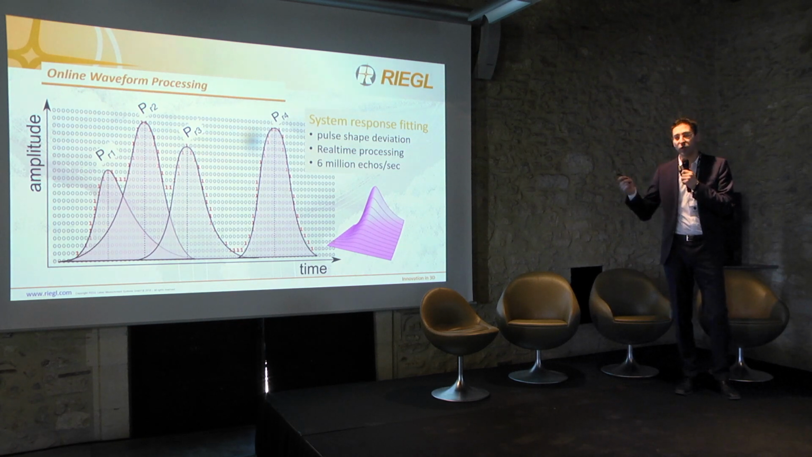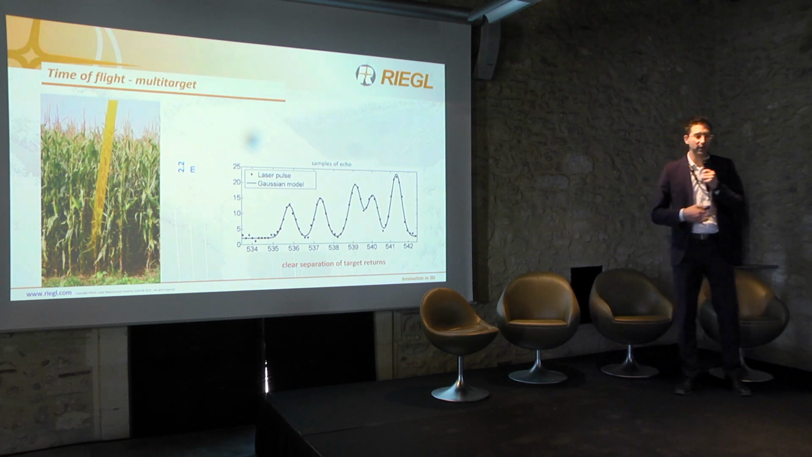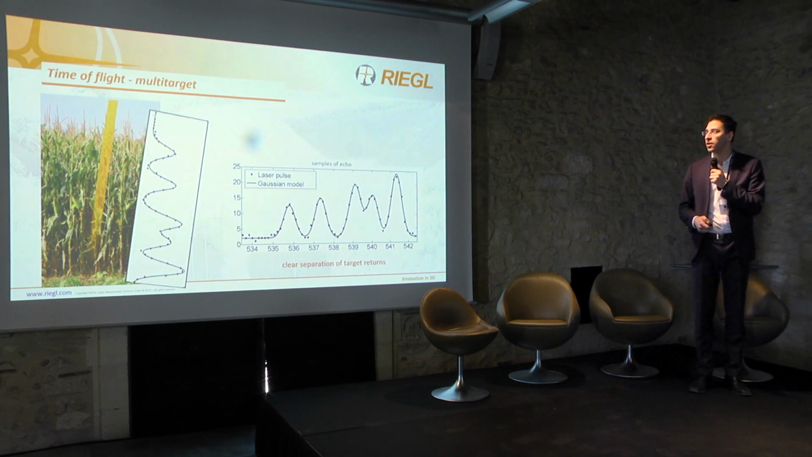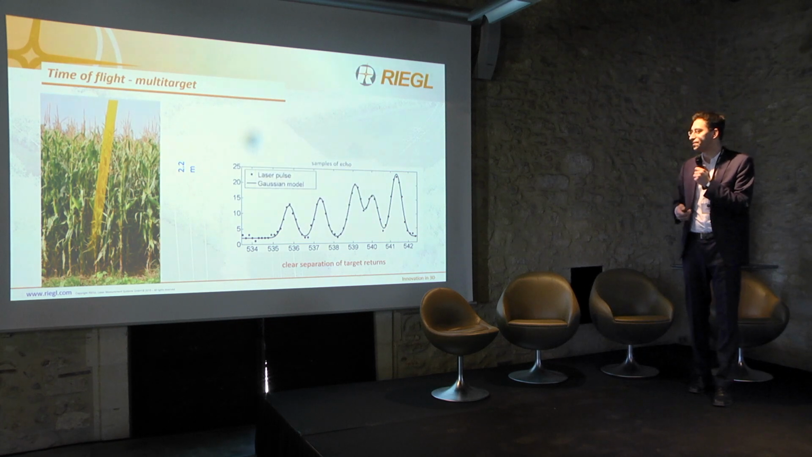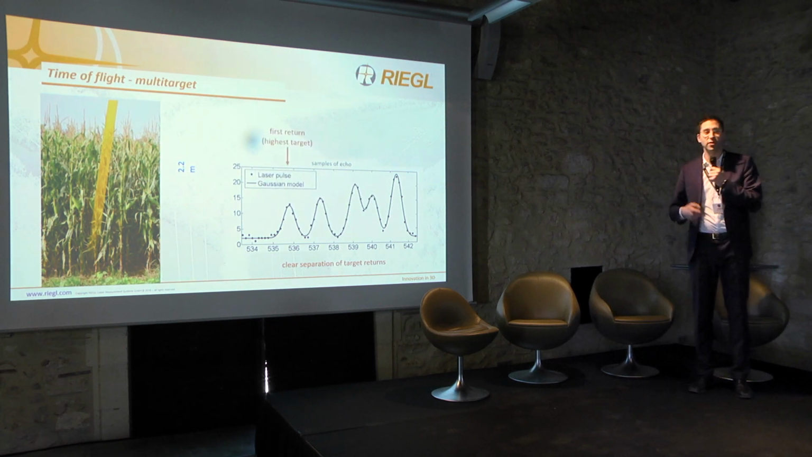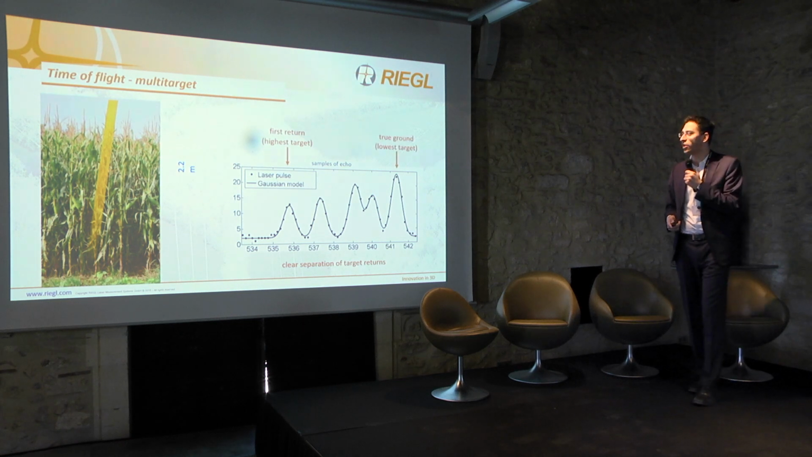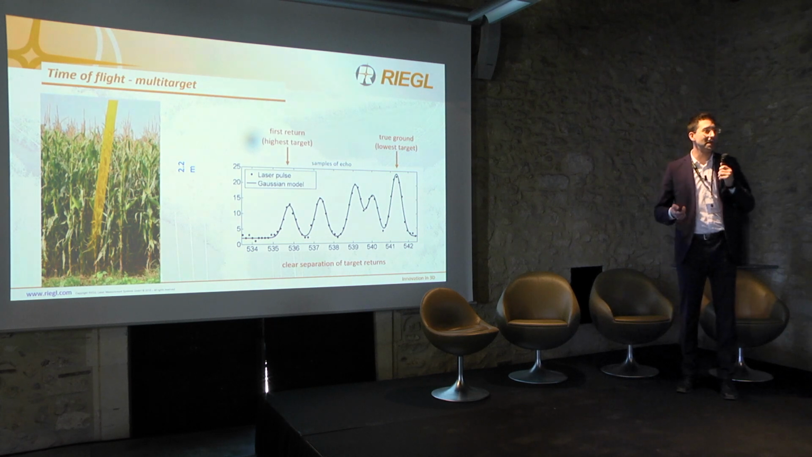The practical view: if you have a cornfield or vegetation, it's especially about penetration through the vegetation. You get your waveform, it's digitized, and we overlay this. At the end, you get your first return, intermediate returns in between, and your true return at the very end, which is your ground surface, which you're mainly looking for.